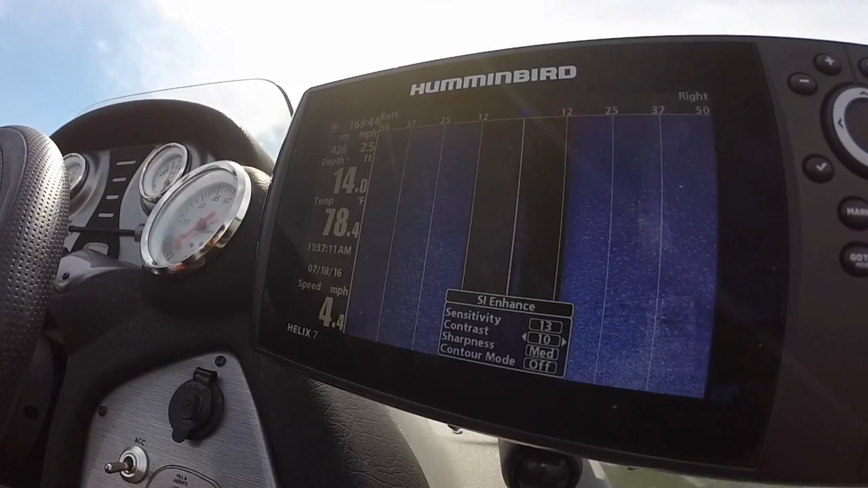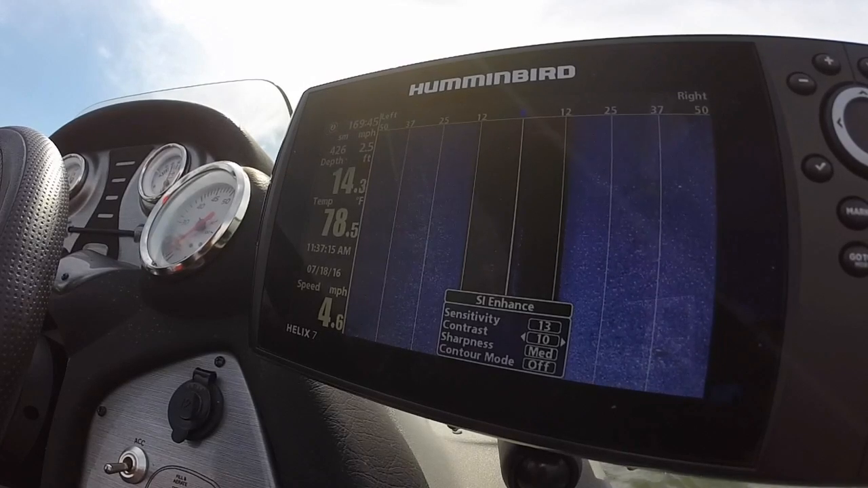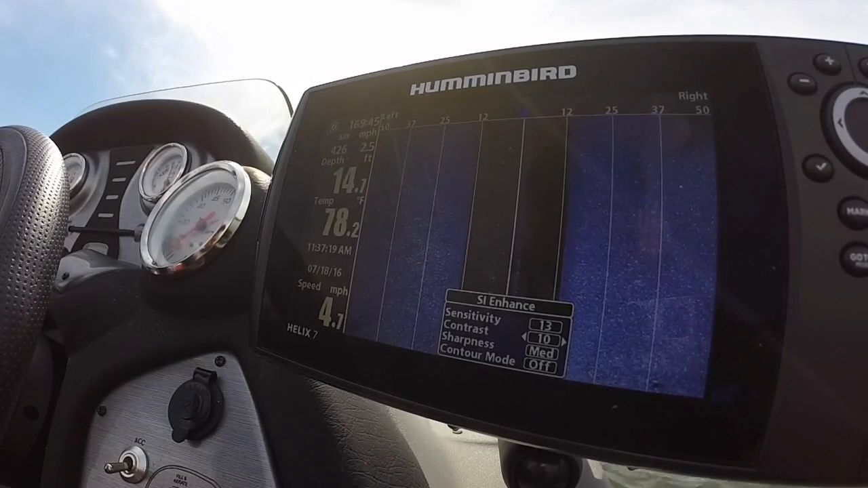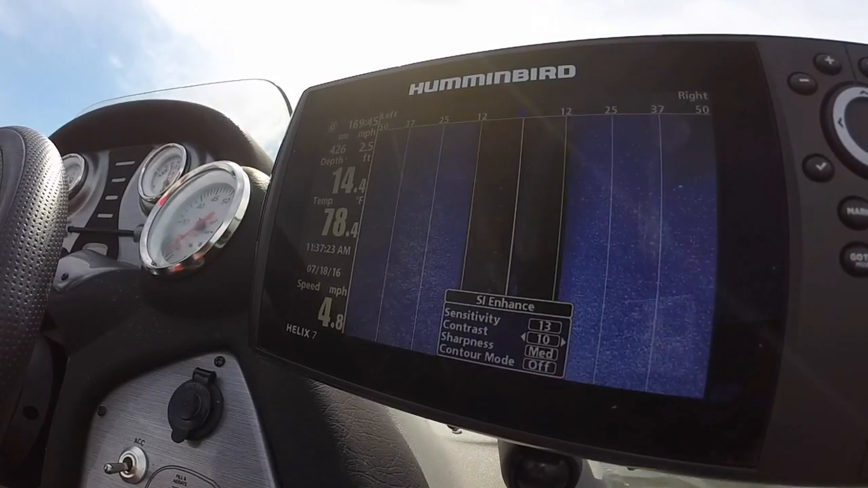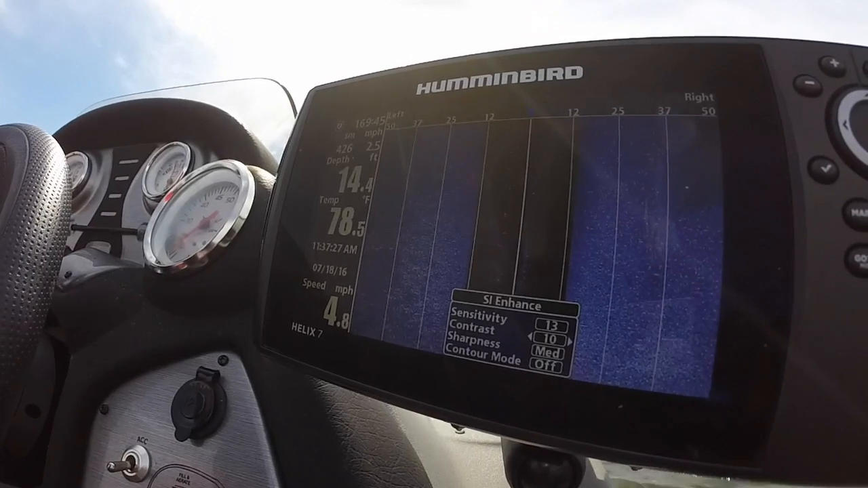Same with contrast. Contrast I keep at 10. Sharpness I like at medium. Contour mode I keep off because I like to see if there's structure in the water column on the side scan, where it is in relation to how deep it is compared to the bottom.